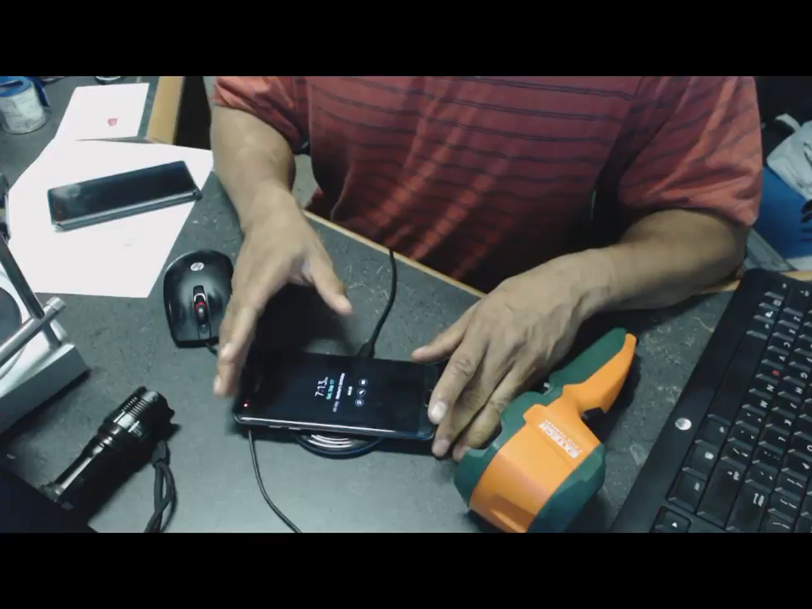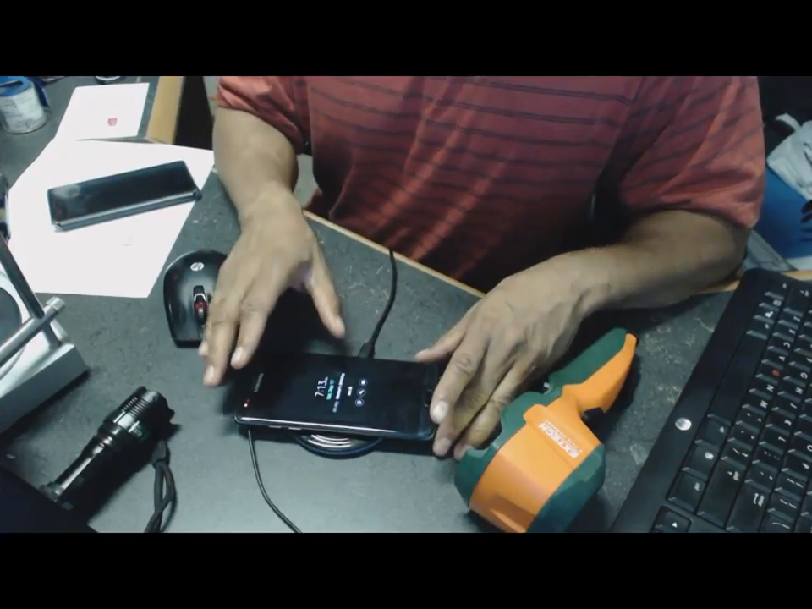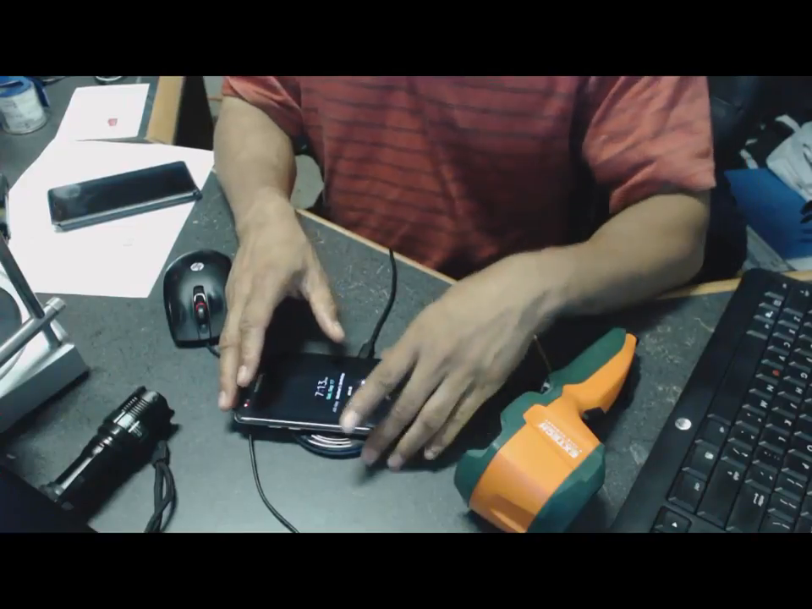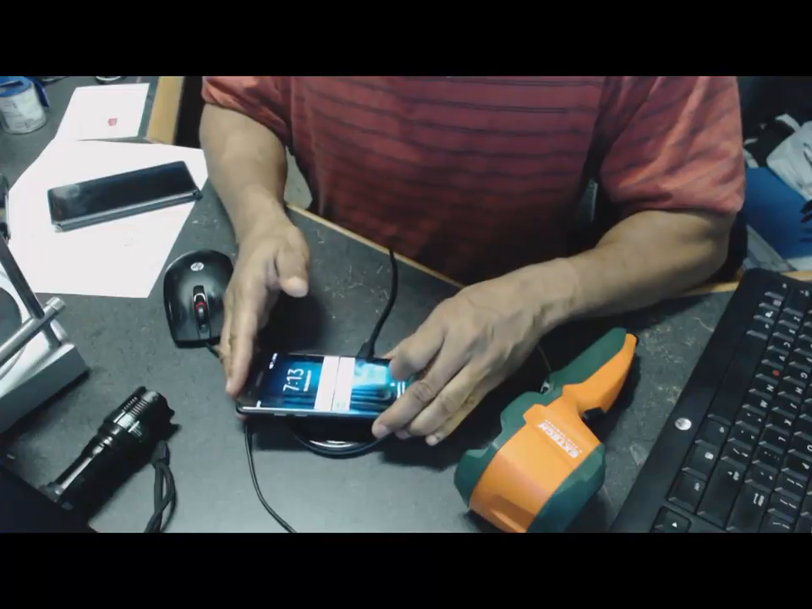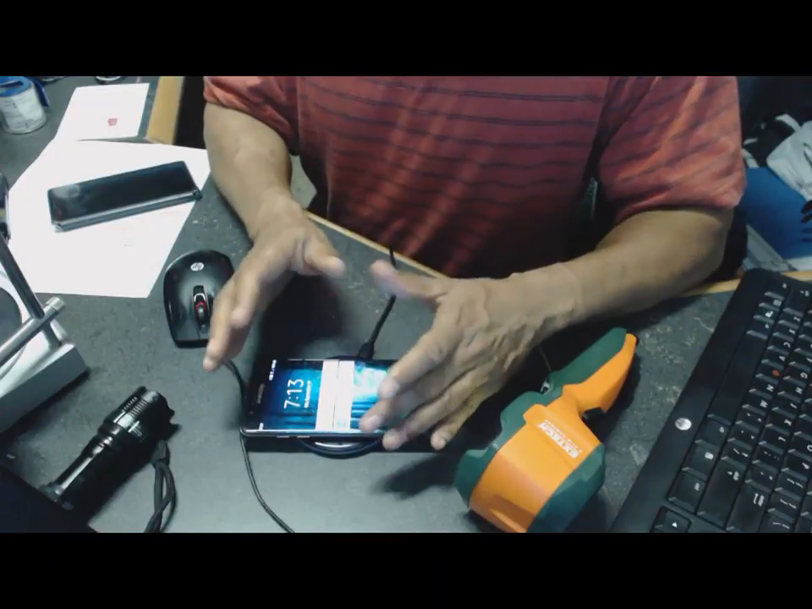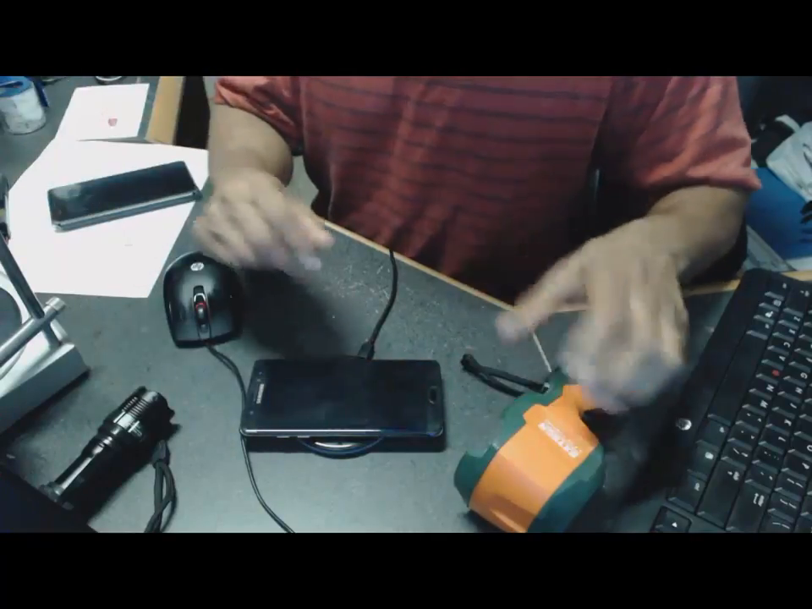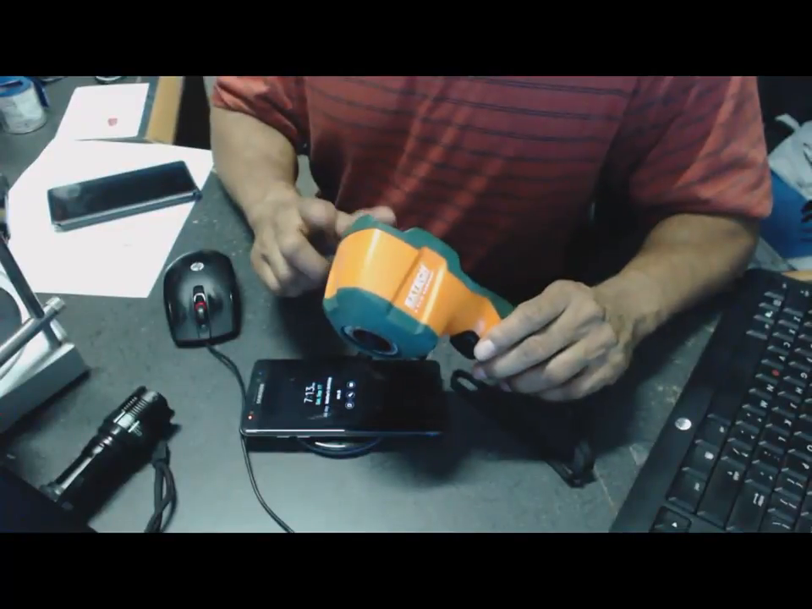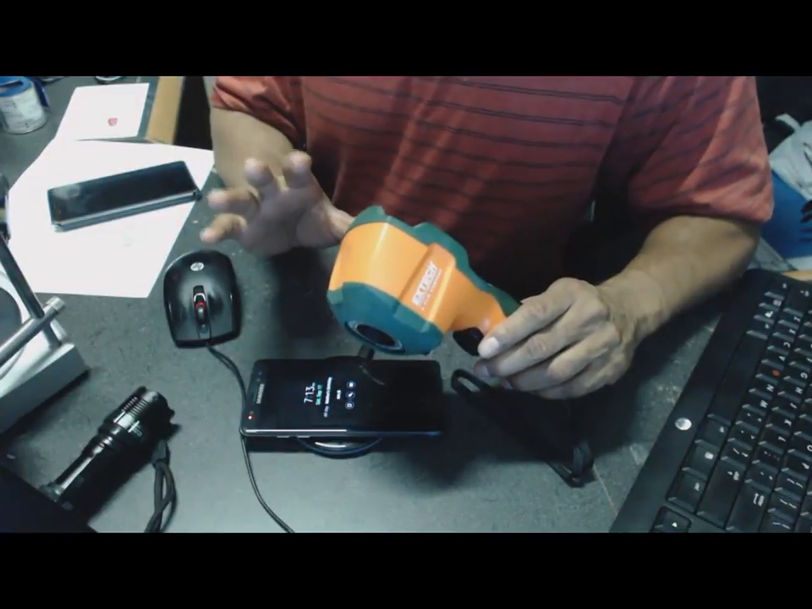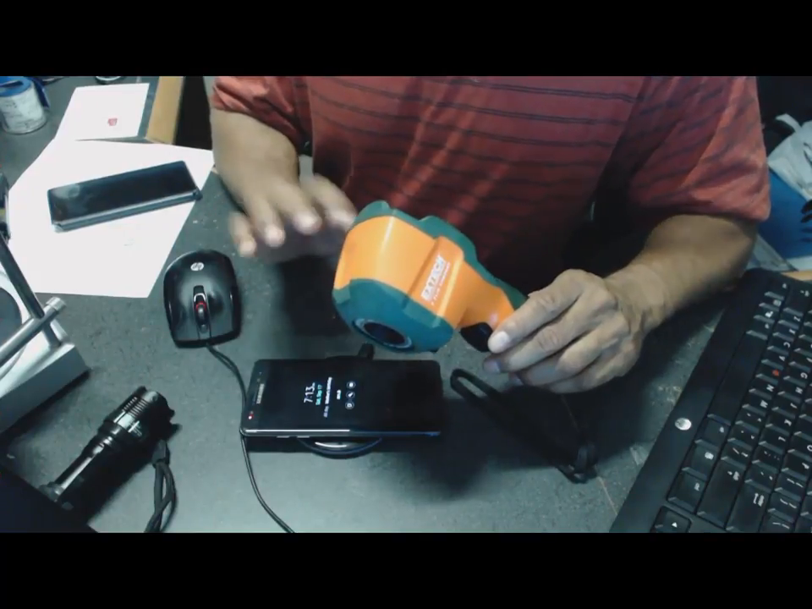I have had this phone now for 2 weeks, right? And nothing has happened. I charge it up, I use the plug. Right now I'm using a wireless charger, and I've never had any problems with my phone. Everything's working perfectly, beautifully. So with that said, I'm using the thermal camera because it's better. Why? Because you can see the hot spots on the phone as it charges.